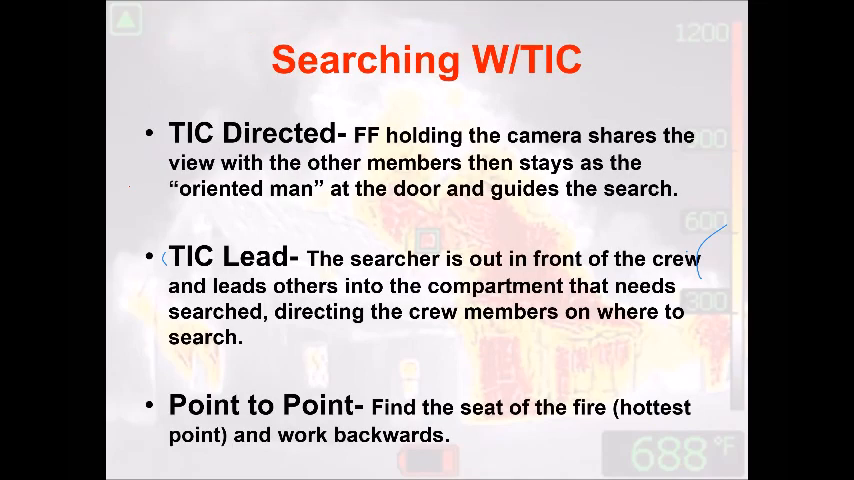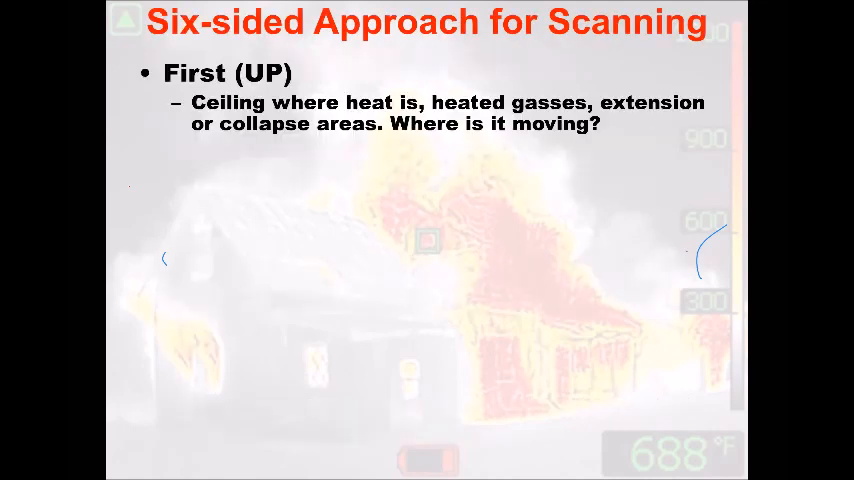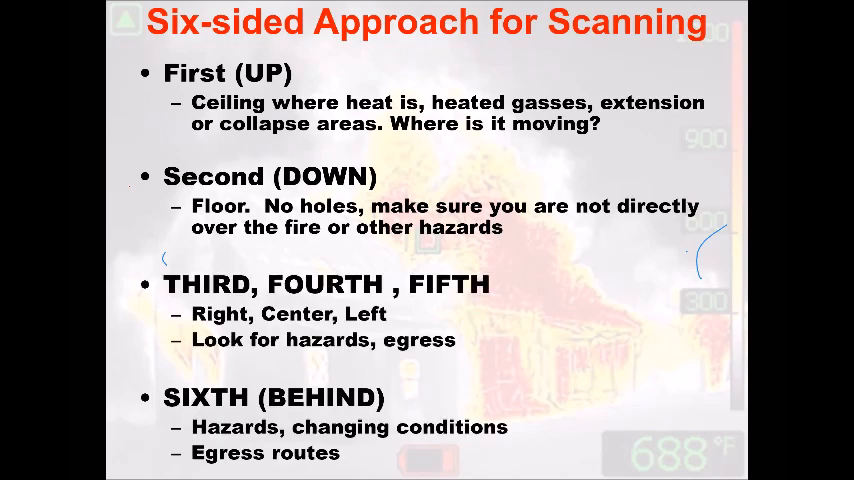The biggest thing with searching with an imager is to be on the same page as a crew, have good communication, and understand what the end goal is. You want to be thorough, but you don't want to waste time inside of there. We talked about scanning appropriately: up, down, to the left, to the right, behind you. The biggest one is behind you.